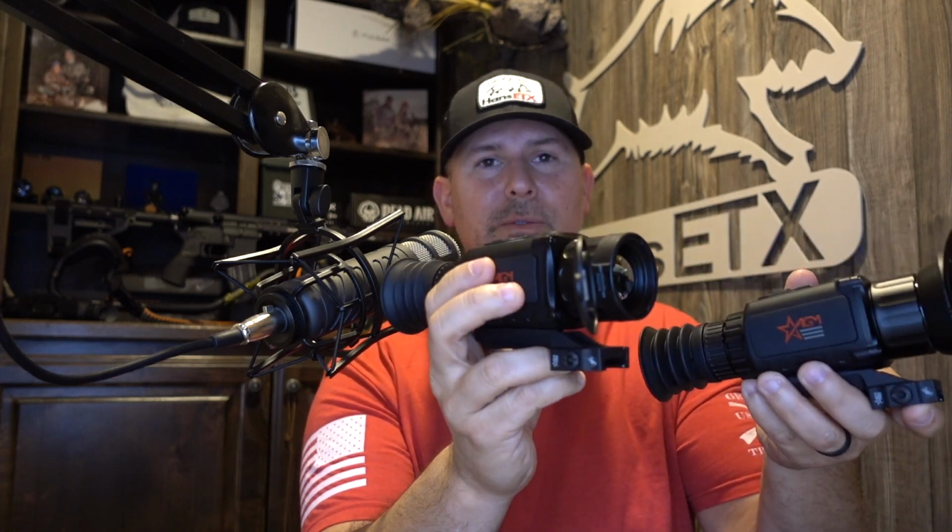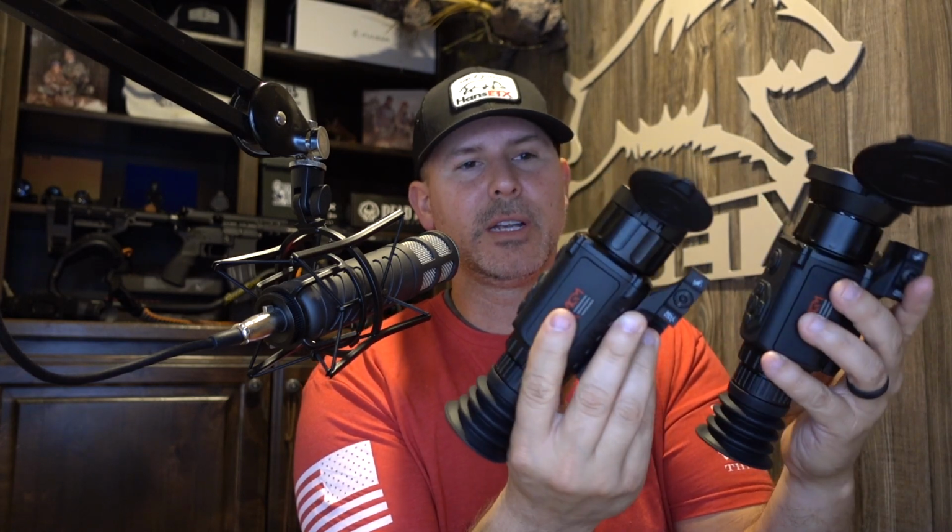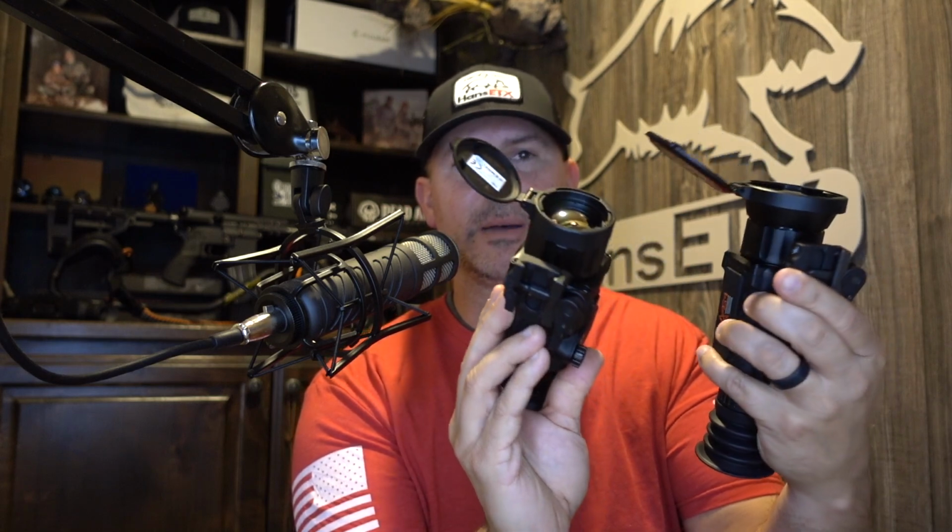So you can tell both of these are very small scopes. The button layout's exactly the same. The mount is the same. Almost everything else on this is identical except the 50 millimeter objective lens on the TS50 versus the 35. So I don't have to hold two scopes the whole rest of the review, I'm going to focus here on this TS35.